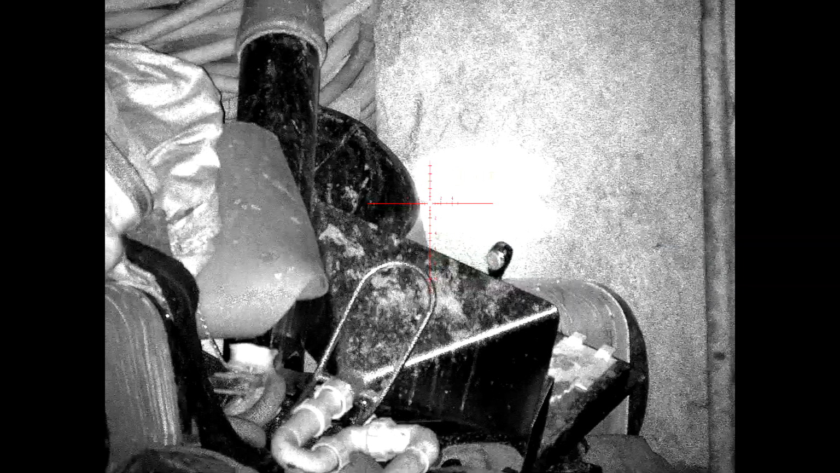Here I'm looking at a different spot, so I just pinged it with the laser rangefinder to reacquire the ballistic calculator for this range, 15 meters. Oh, yes.